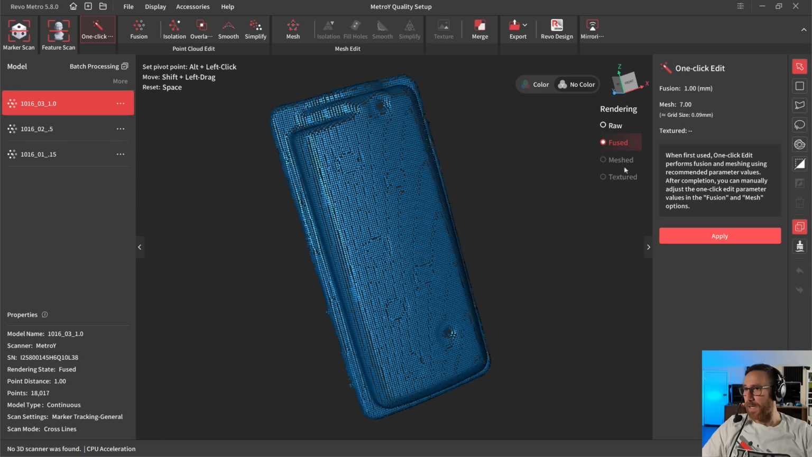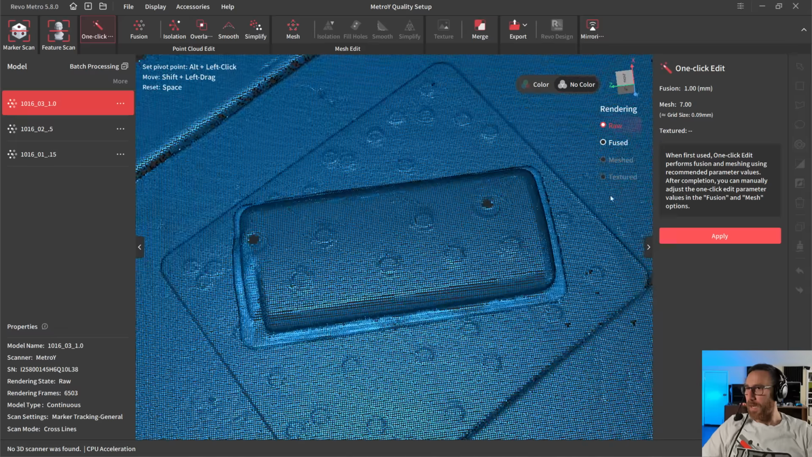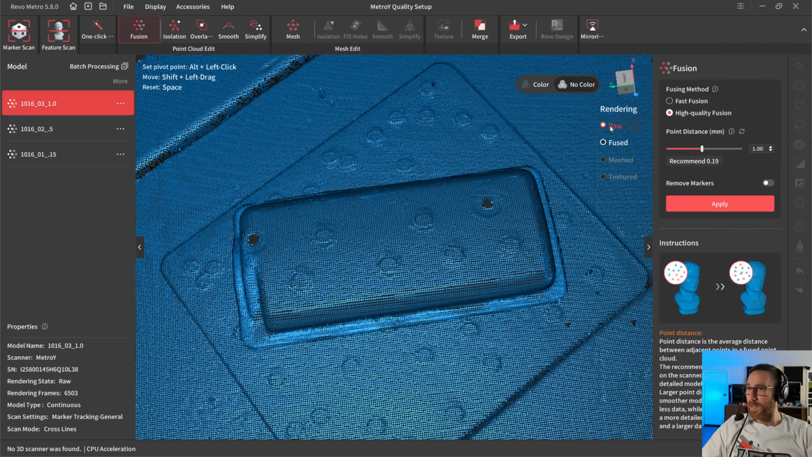Now, the version of the scan done with the 1mm scan setting: based on the number of points captured, you can see that we did 6,500 frames. So again, we were at about 8,000 for the 0.15, about 7,000 for the 0.5, and 6,500 for the 1.0. In terms of the data captured, it's almost identical.